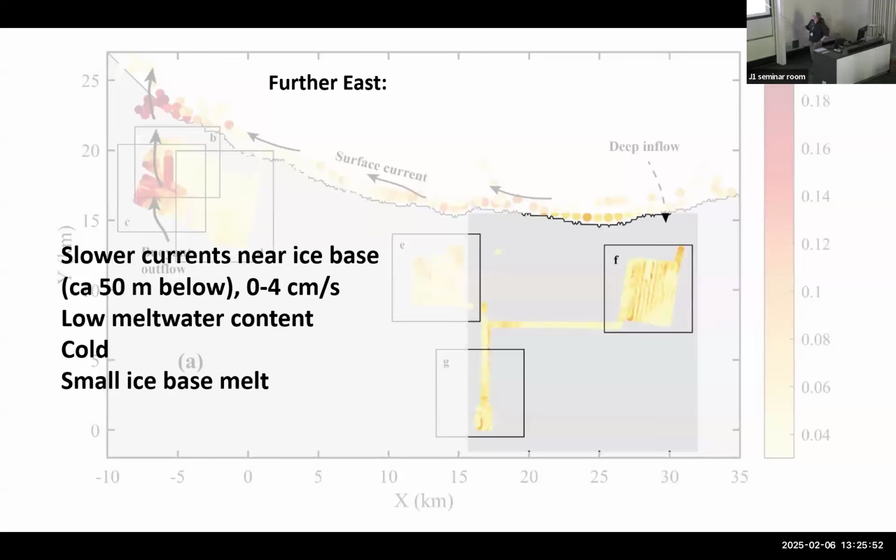If you look further east, we have quite slow currents, low meltwater content, comparatively cold water, and also a comparatively small ice-base melt. Over here we have, based on satellite data, between 1 and 2 meters per year. Over here we have 15 meters per year. And that 15 meters per year agrees quite nicely with what you get if you take a simple turbulence model and apply it to the initial conditions that we measured. So it was quite nice to see that the model works.